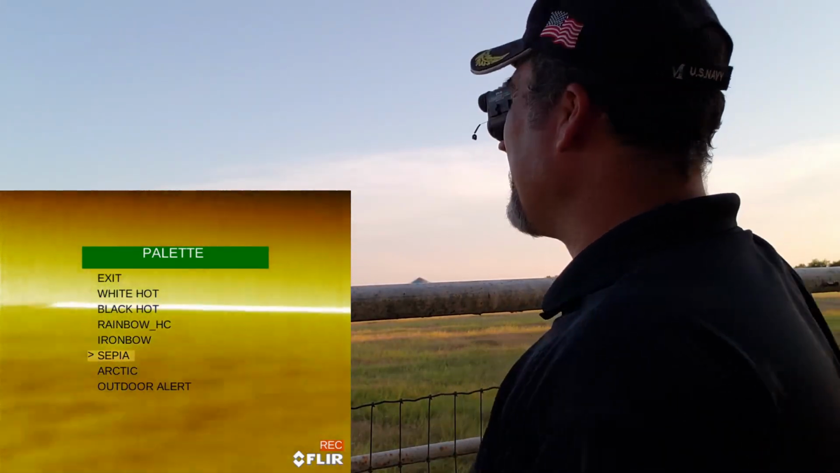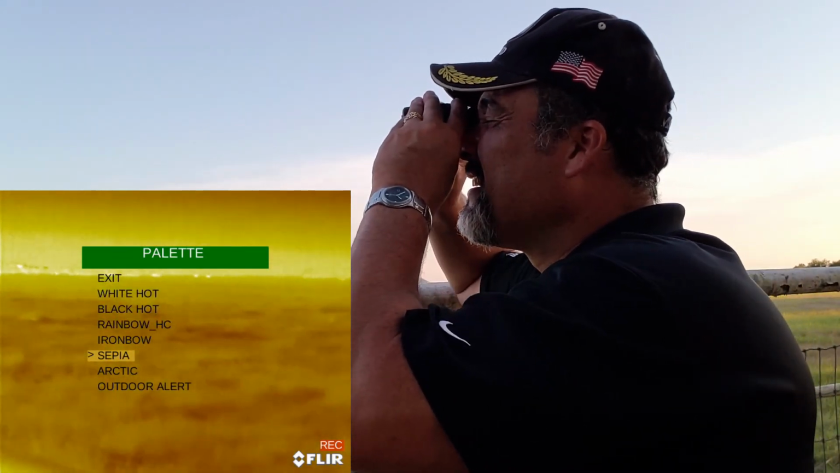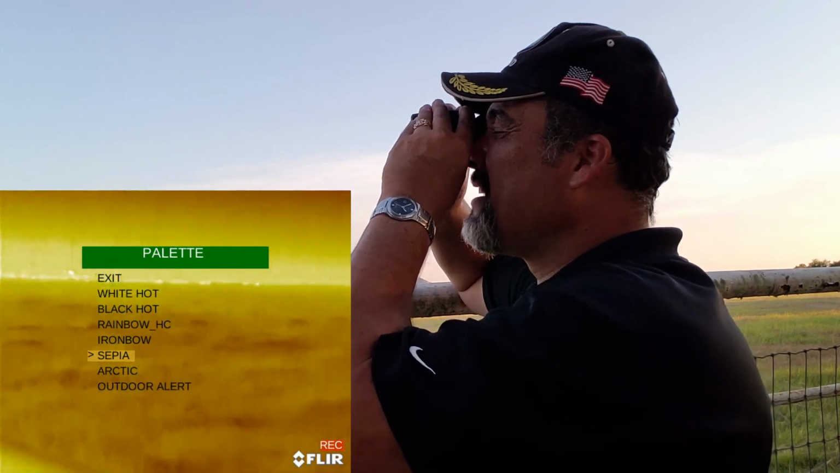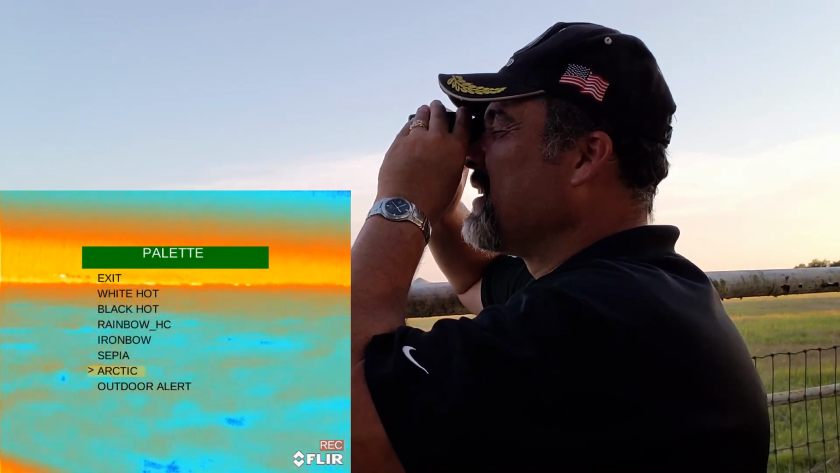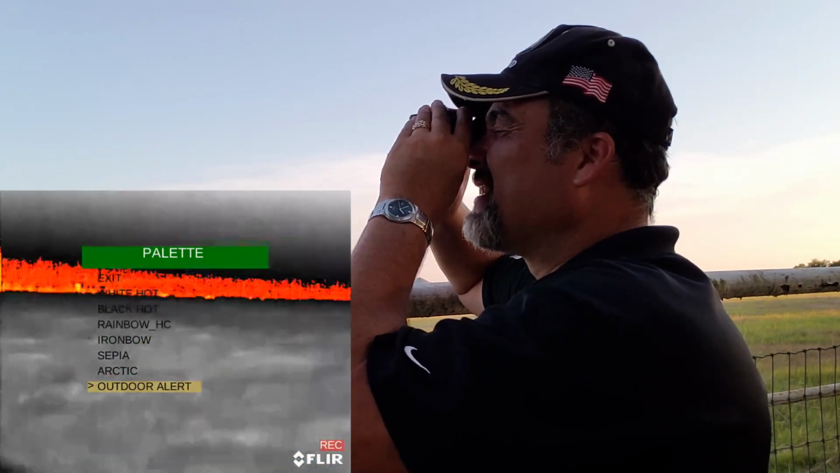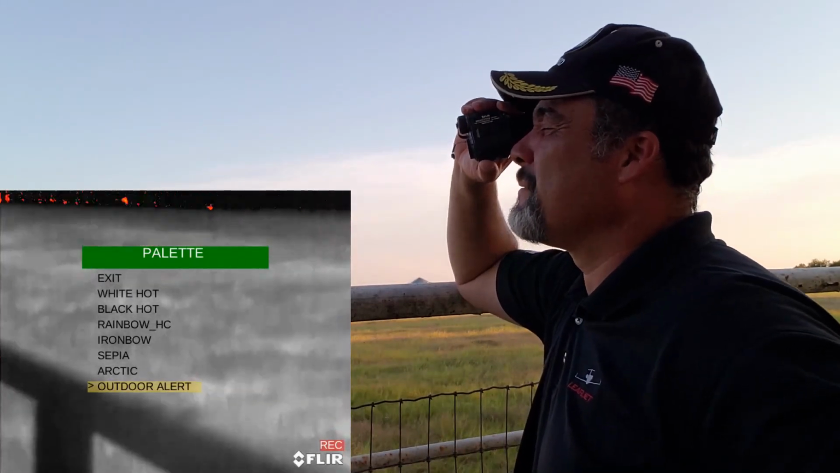But there's the cows. I could see them, they're way out there. Let's go into, well, that's Sepia. Sorry about that, Sepia. Let's go into Arctic. Arctic, same thing, not really liking the Arctic too much. Let's go to this next one, this next one I kind of like. It's Outdoor Alert. You have to hold down a little bit, in my opinion, to see them.